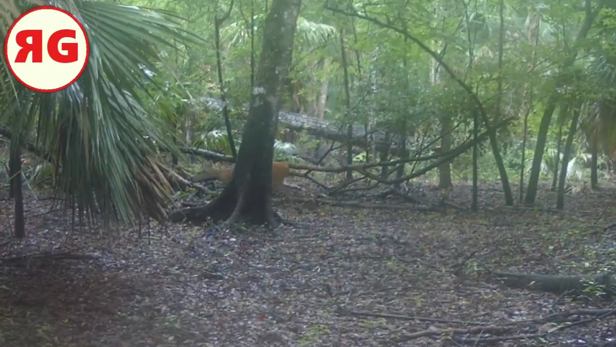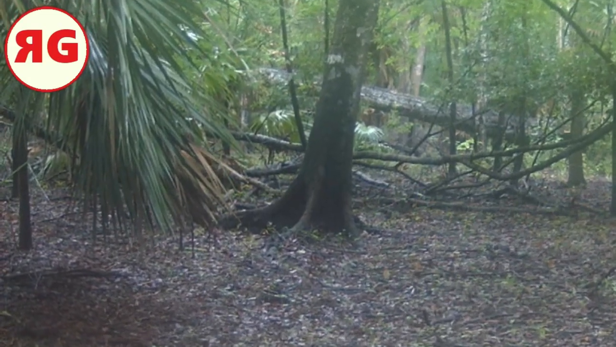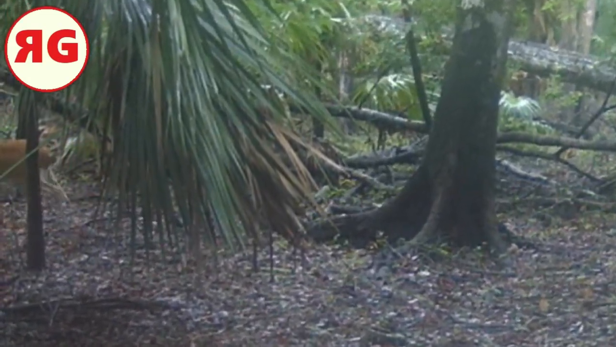Deer's browsing. It's a browser. He's not a grazer, but a browser. Well, she's a browser. Another deer cruising through the other direction this time.